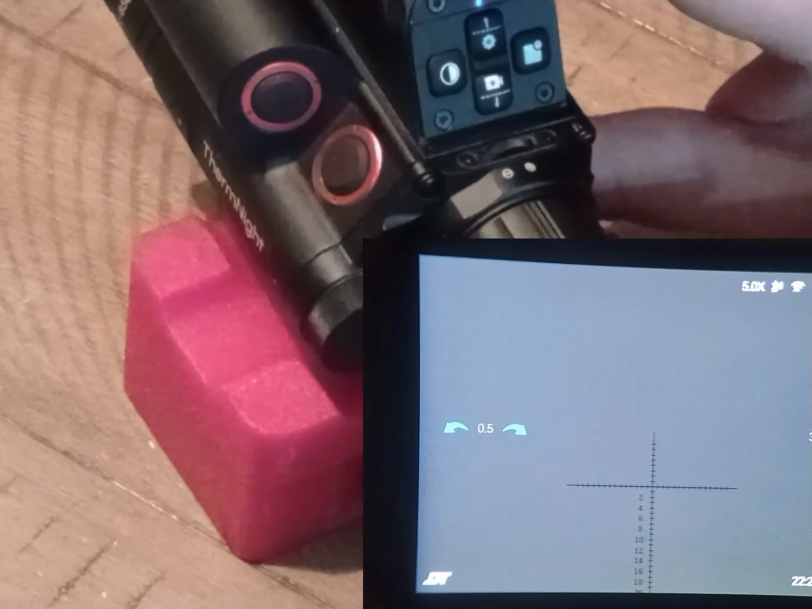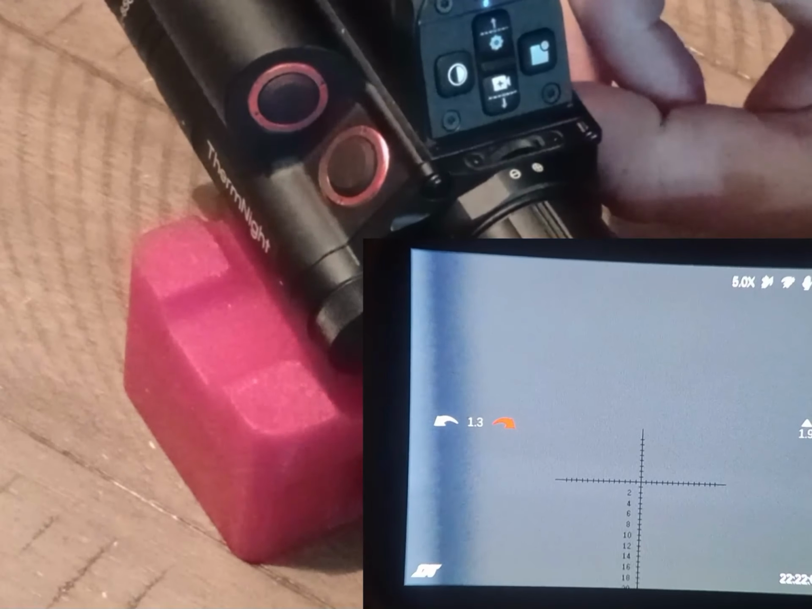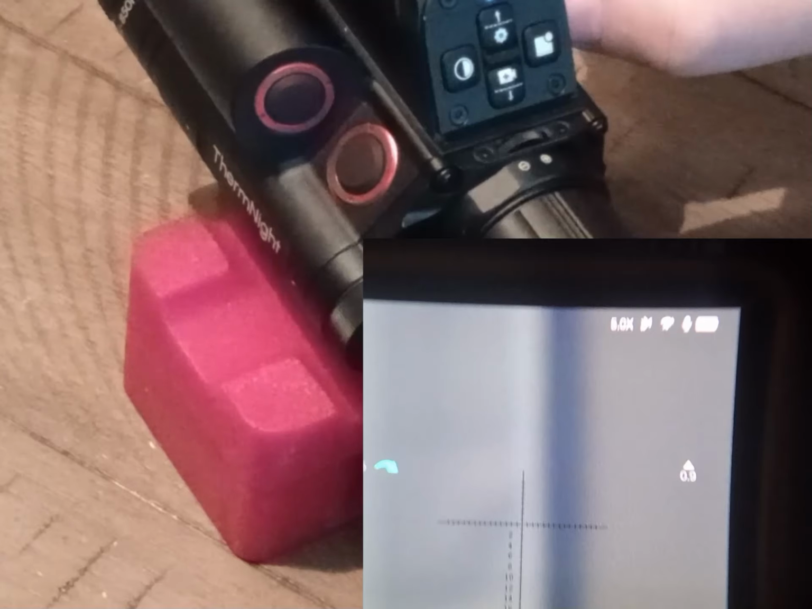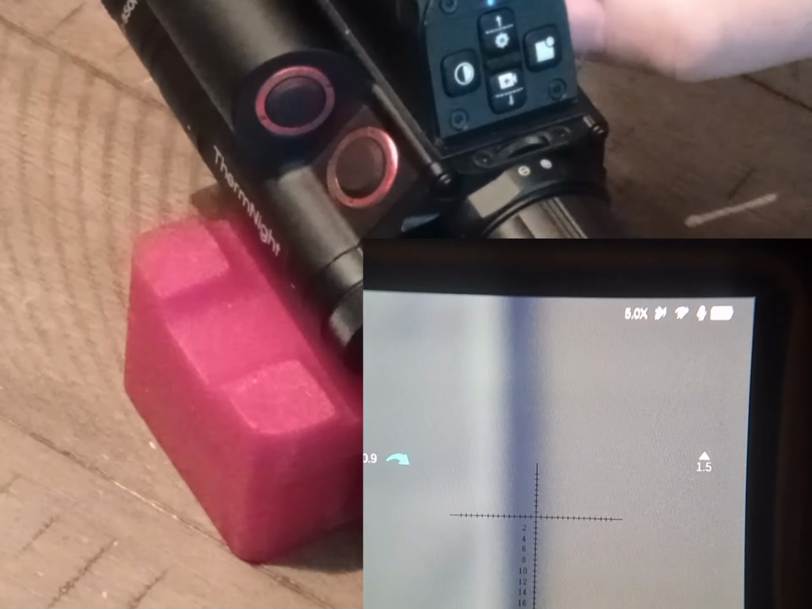So now we're in day mode, and this has got a focusing wheel up at the top for the day mode. If you're going to run the thermal, you have to take the cap off so you can see the heat signatures on the end of your scope. You're probably wanting to ask about the battery life. Well, I had one battery in the scope the whole time, and using it consistently all morning long from about 7:30 to 10:30, it went to half life, so almost 3 hours and the battery went down to 50%, which is pretty good. And they include 2 batteries in this system. You only have to use one at a time.